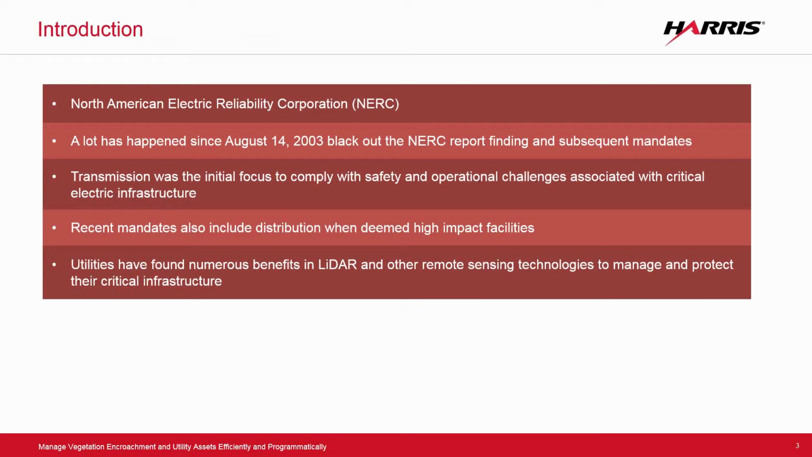So just a little bit for those that are and are not familiar with utilities and LiDAR. Back in '03, the first NERC reports and mandates came out, which were caused by a major power grid failure. NERC itself, the North American Electric Reliability Corporation, mandates a lot of the work that we do today for utilities, utilizing LiDAR, imagery, surveying, mapping, and a lot of geospatial technology.